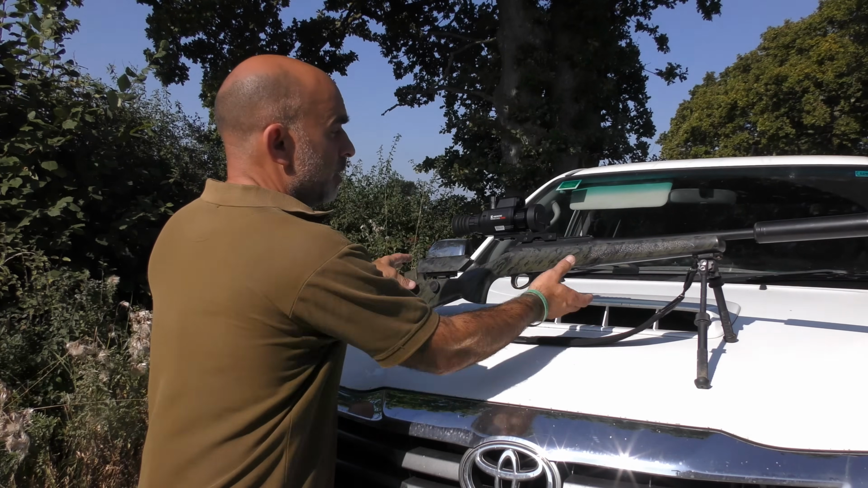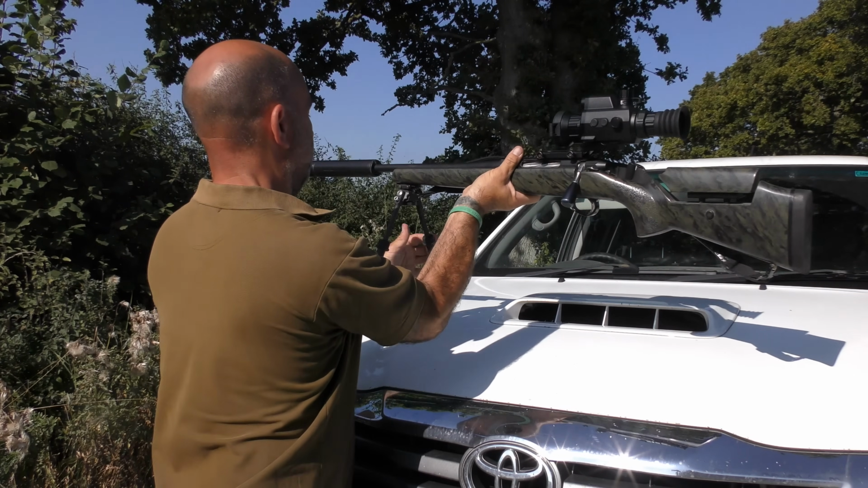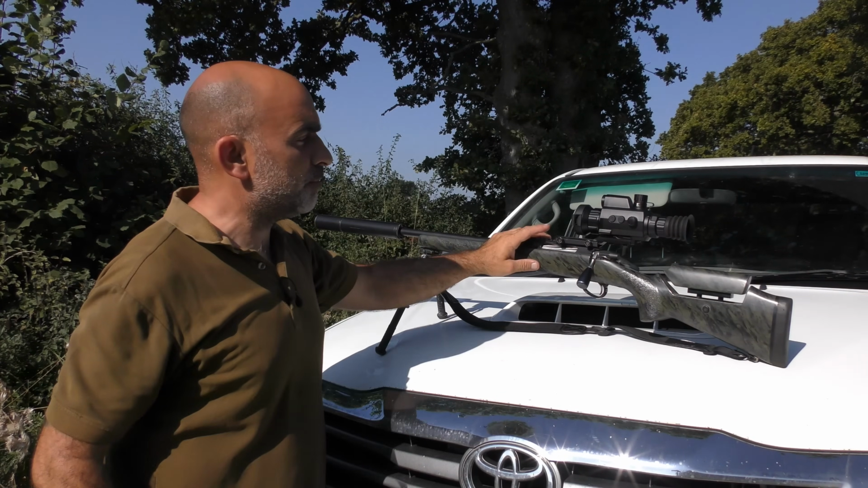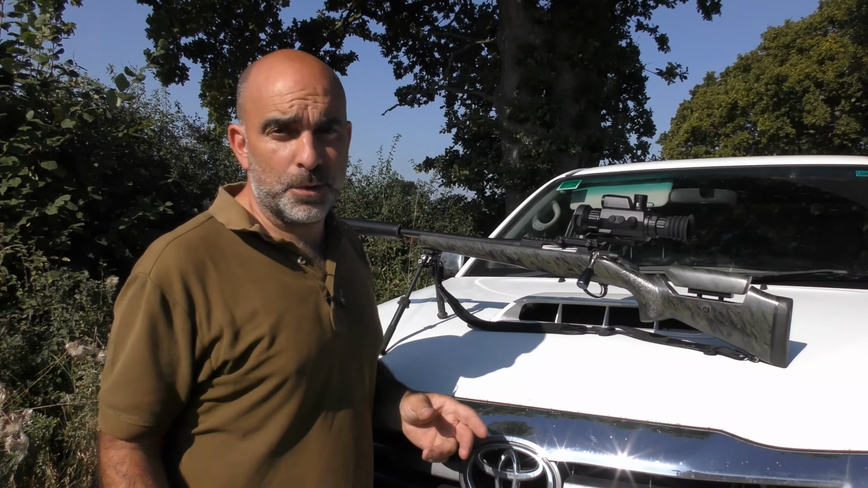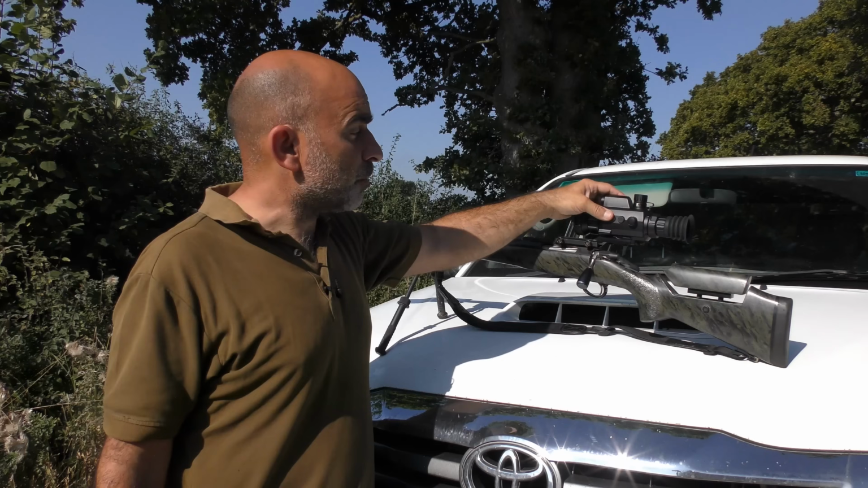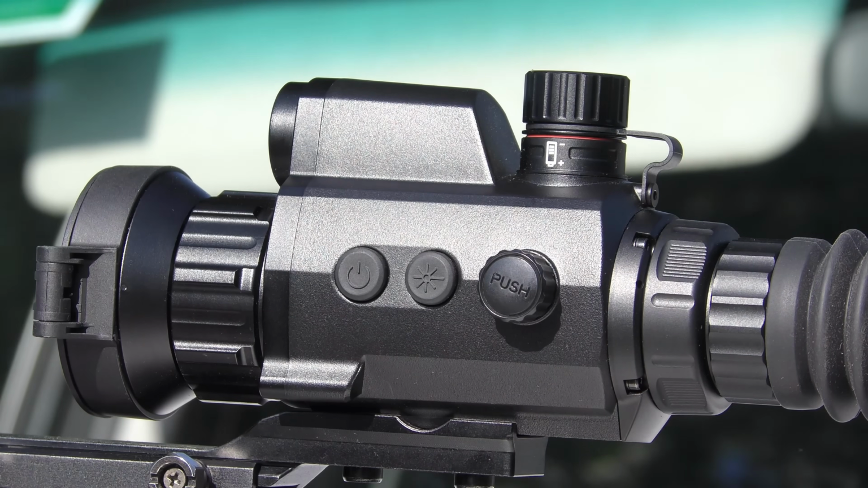And turning the unit round, or turn the rifle round I should say, you can see the button setup on this side. Like most HIKMICRO products, the Panther is particularly easy to use. You've just got 3 buttons on the side here. The first one is your power button, which also has a standby mode, so it comes on instantly.